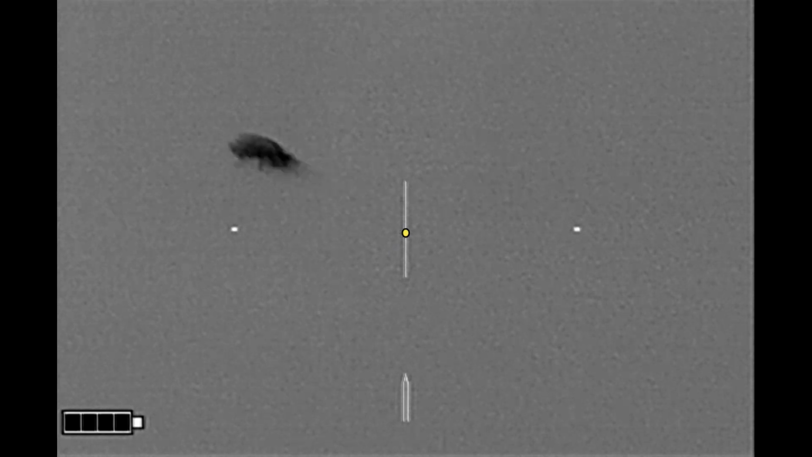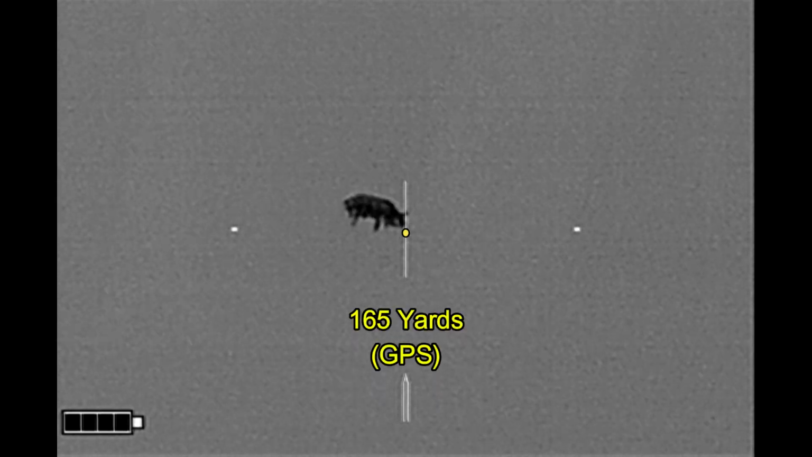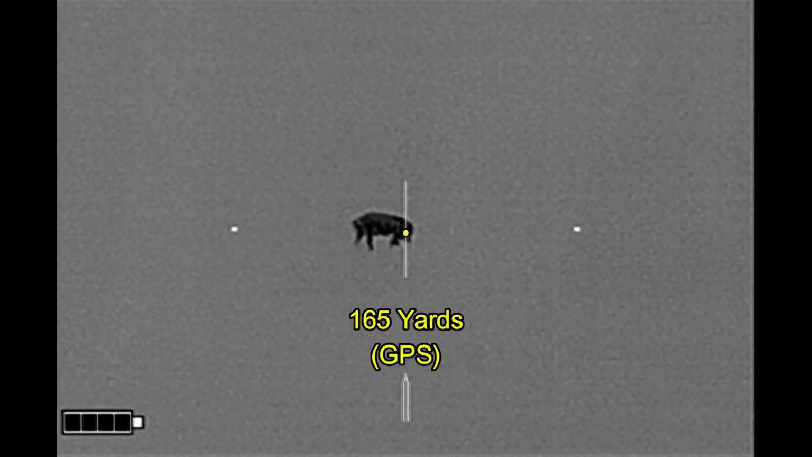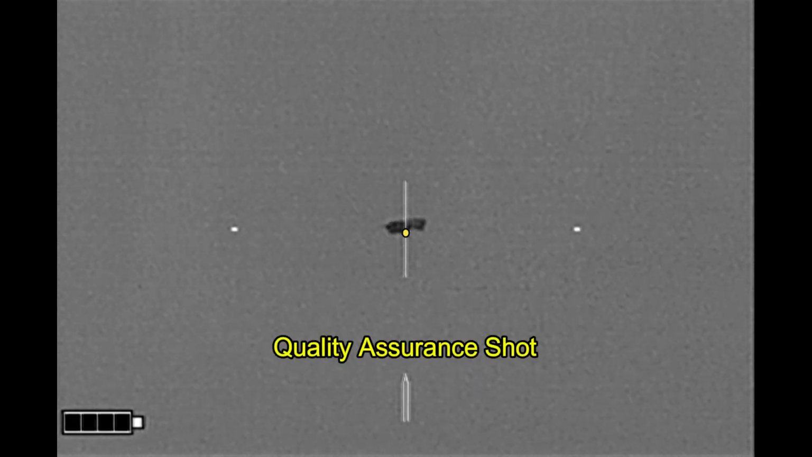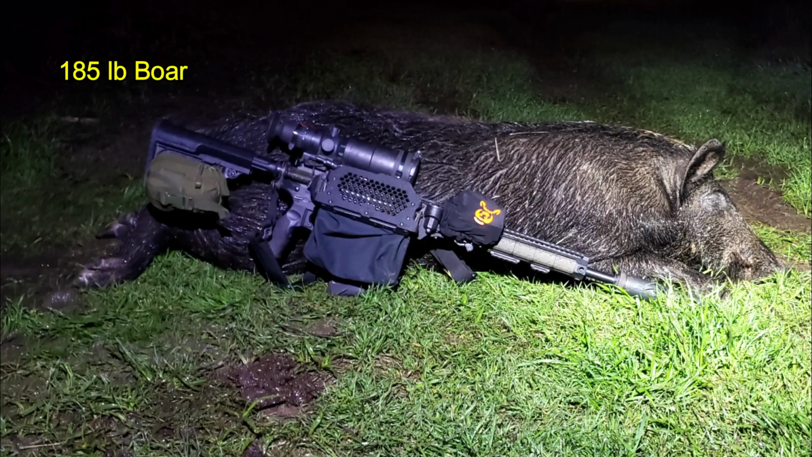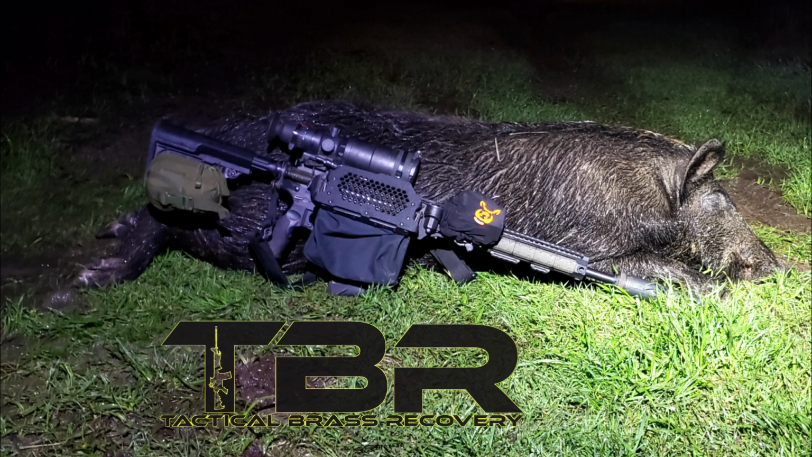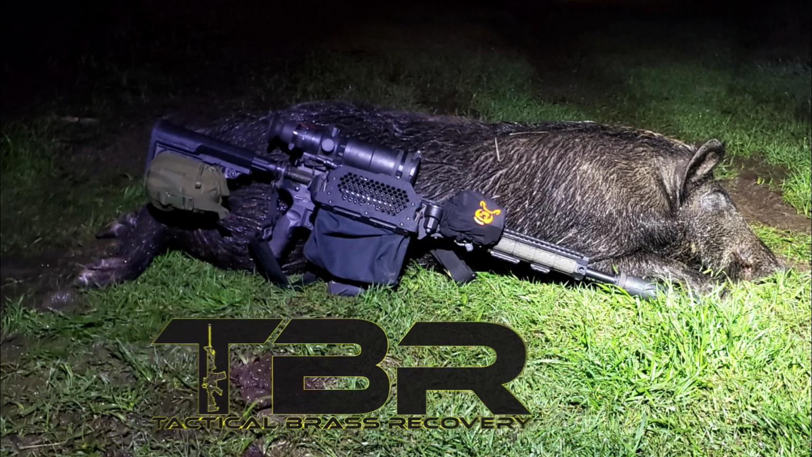I'm just going to take the shot from here. A couple cleansing breaths, here we go. And a quick follow-up shot just to make sure he stays down. This turned out to be a 185-pound boar. Brass Catcher by Tactical Brass Recovery.